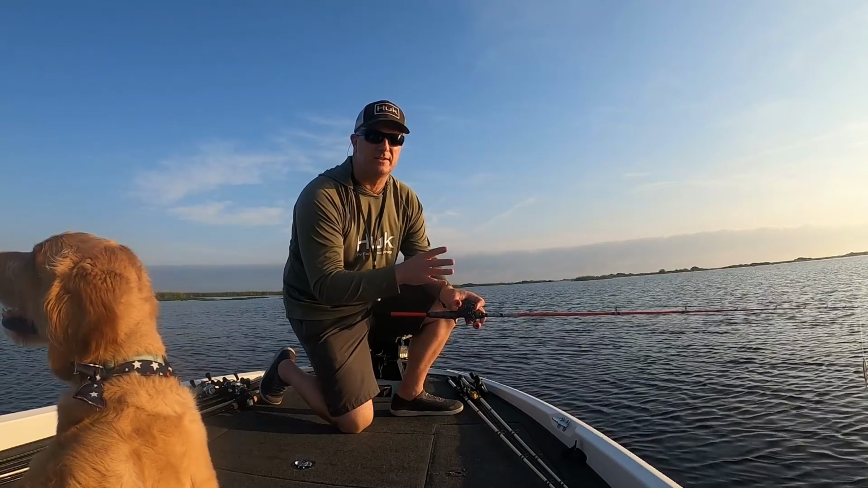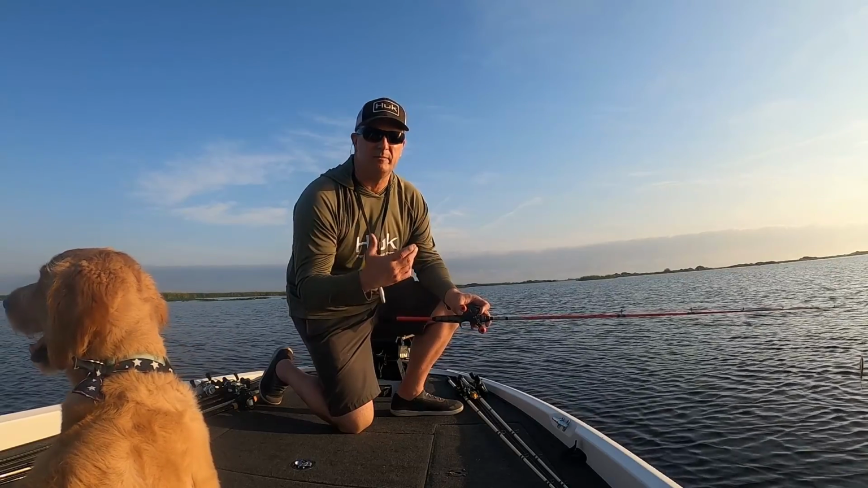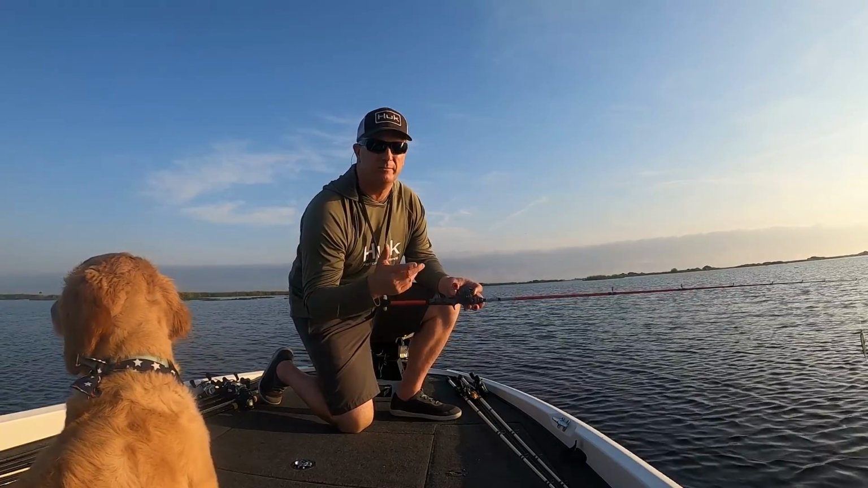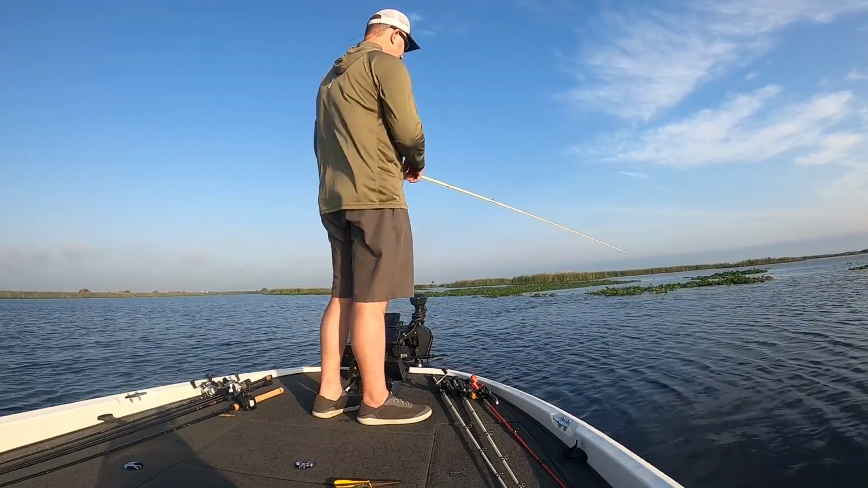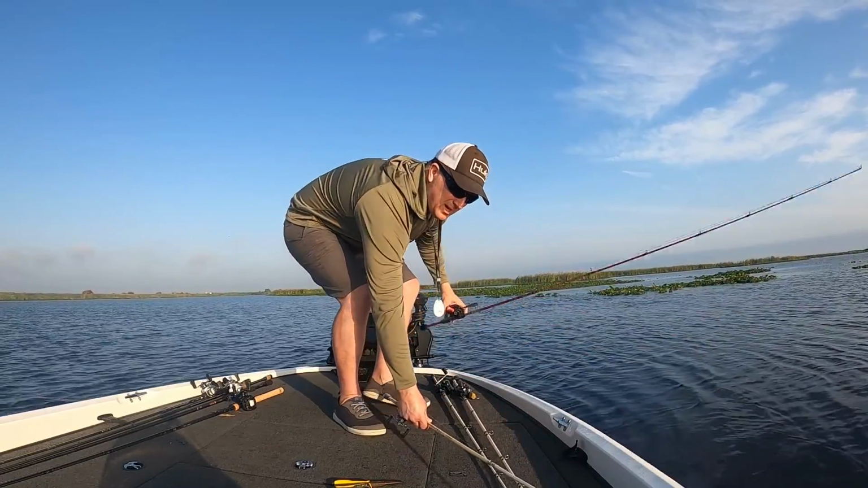So that's just one difference that I found between perspective mode and forward mode, is that you don't really see the fish come and eat your bait as often anyway. Occasionally you will, but not very often. Actually, a bunch of fish about 20 feet behind the boat.